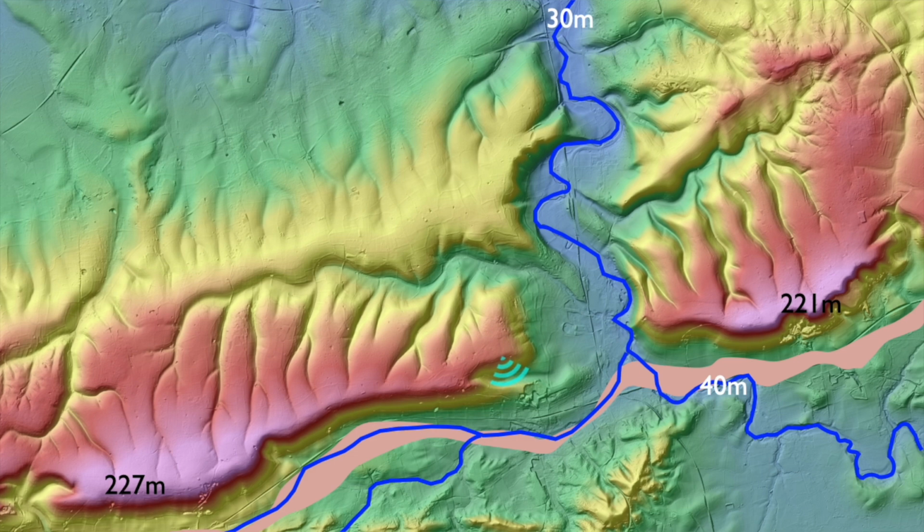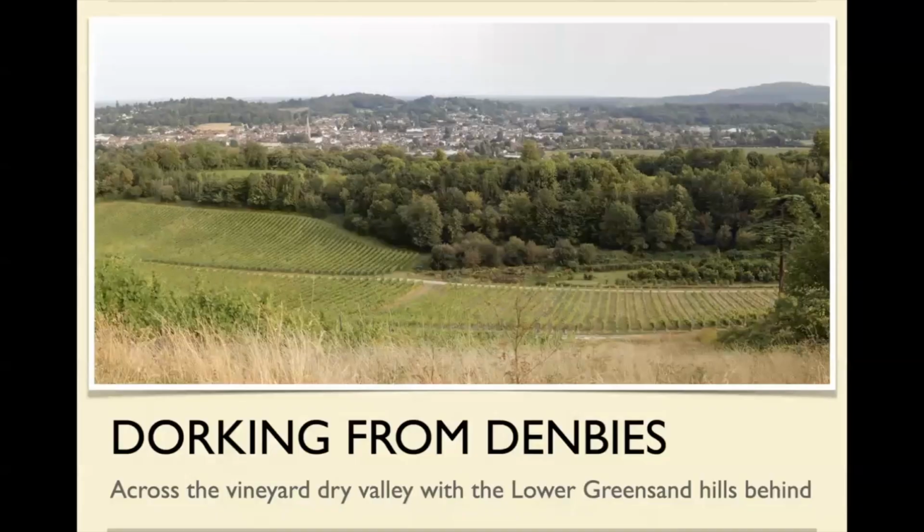Now we're going to look across at Dorking from the top of the hill there. There it is. That's the church in Dorking. That's the Greensand Ridge behind Dorking. And this is all chalk. The scarp is just the other side of these trees at this point.